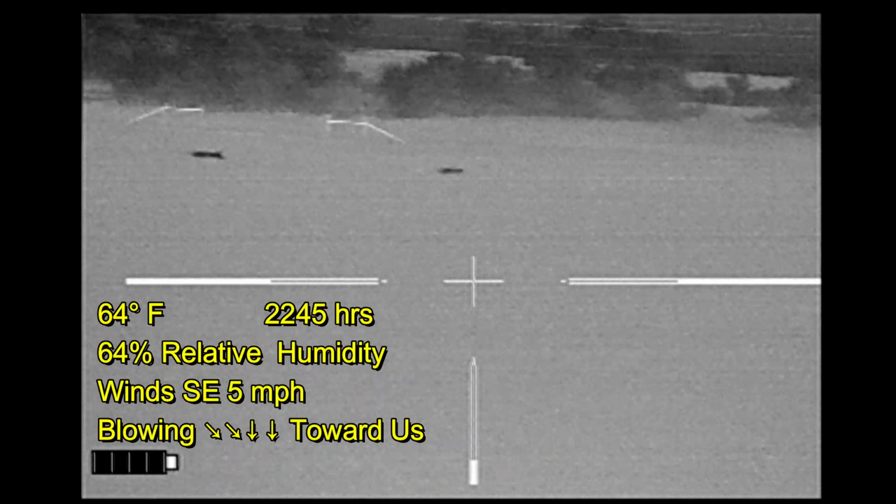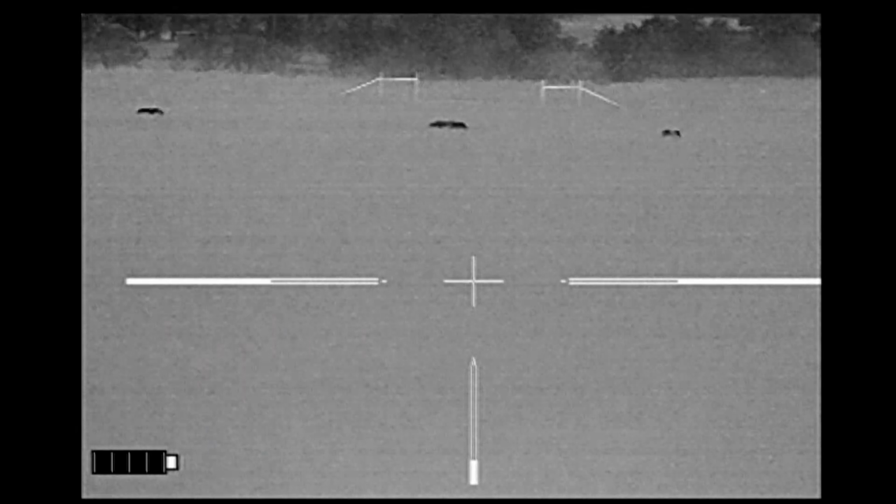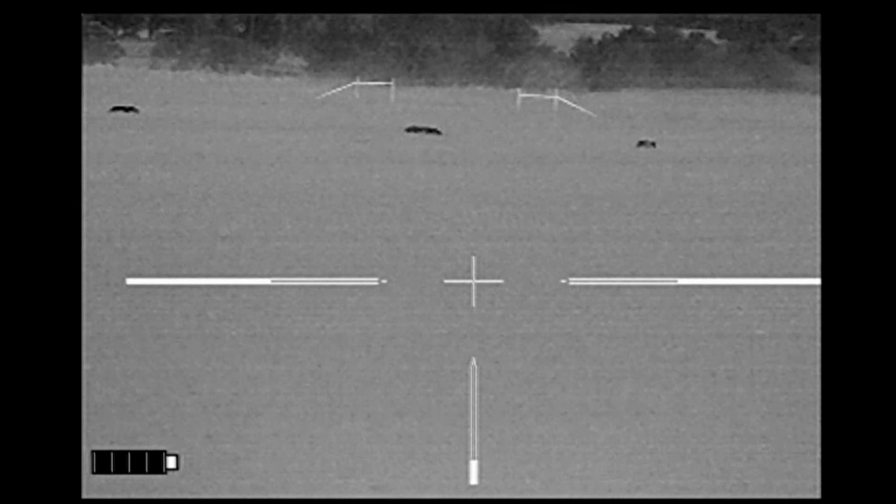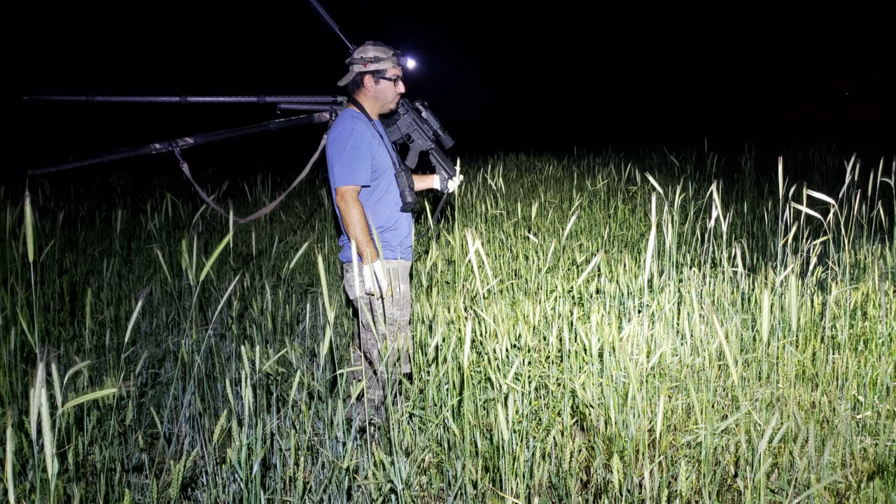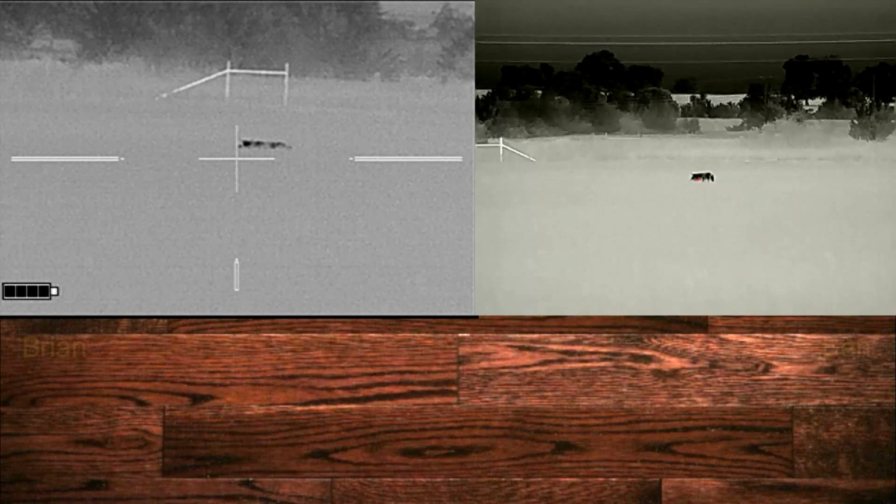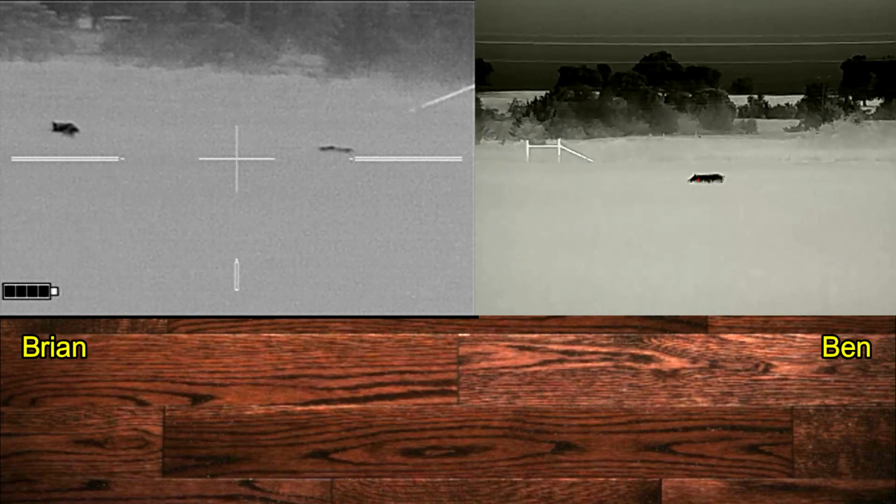We've got 3 hogs out in the field. The wind's in our favor, which is great. But the hogs are kind of hard to see. And the reason that they're hard to see is because of the plants, which you can see are between knee and chest height. So we've each decided which target we're going to take. They're going to be the ones on the right-hand side.